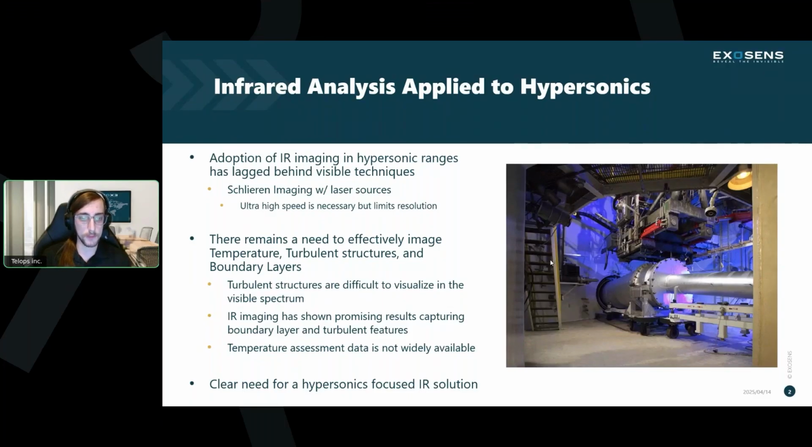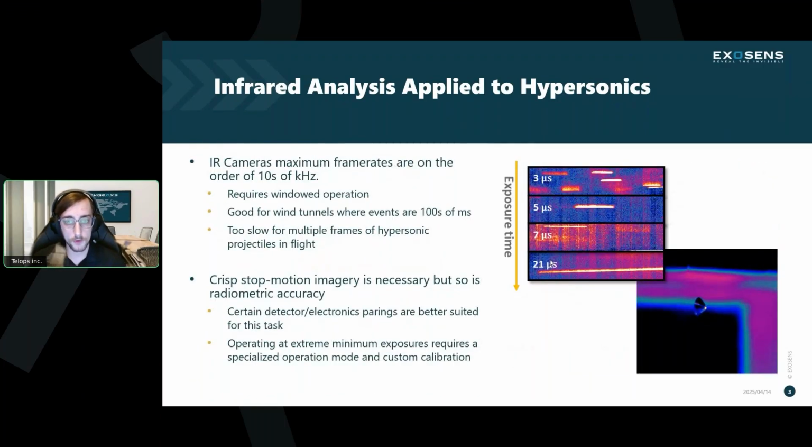For temperature information, obviously, that can only be provided appropriately in the infrared. But also, the infrared allows us to view things like turbulent structures and boundary layers therein, which are difficult, if not impossible, to visualize with a visible spectrum camera. So we knew there was a clear need for a hypersonic solution, and we started to work out some of these problems. The first of which, like I mentioned, is frame rate.